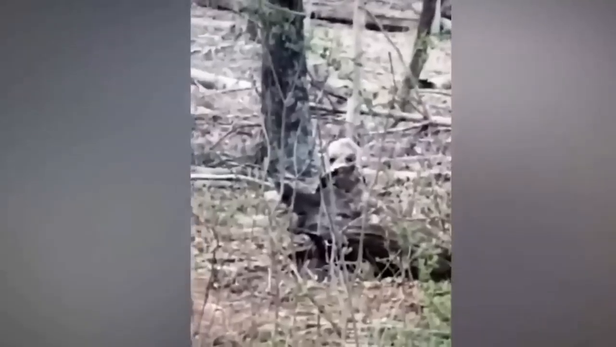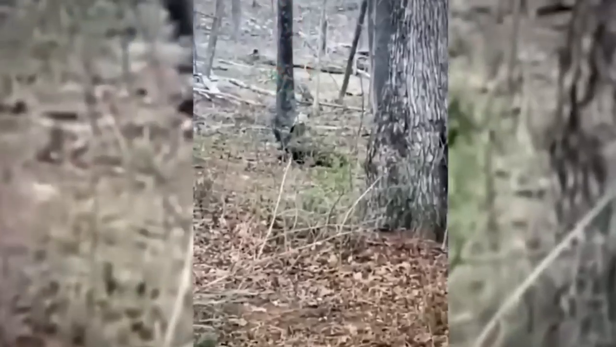A wolf that big could have easily chased down that dog. I think this is insane. Let me know what you guys think. Something tells me this encounter would be much different if the wolf spotted the human. But speaking of being spotted, almost no one would believe this next one if it wasn't captured.